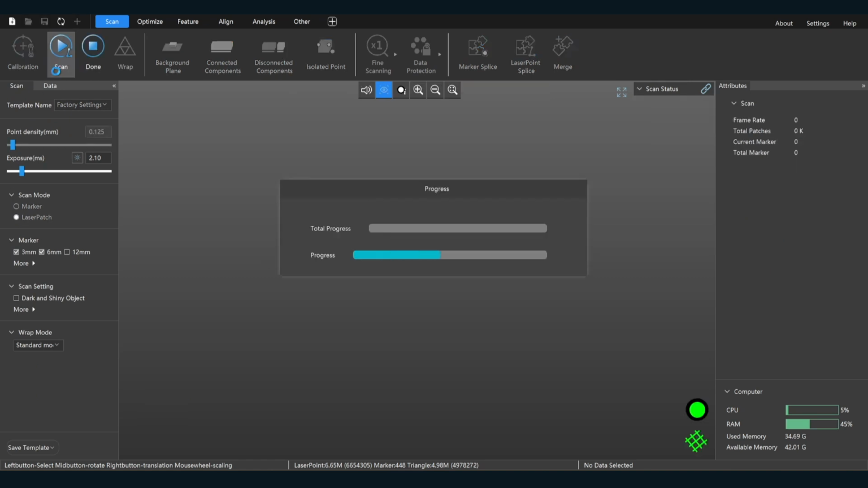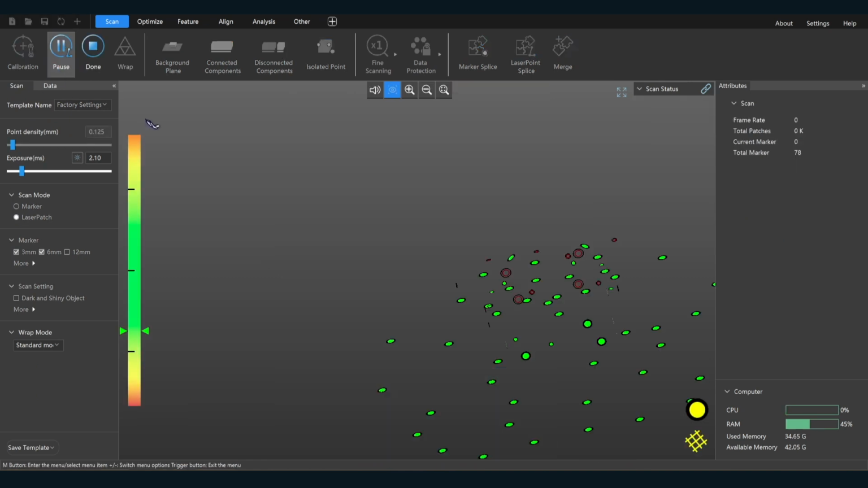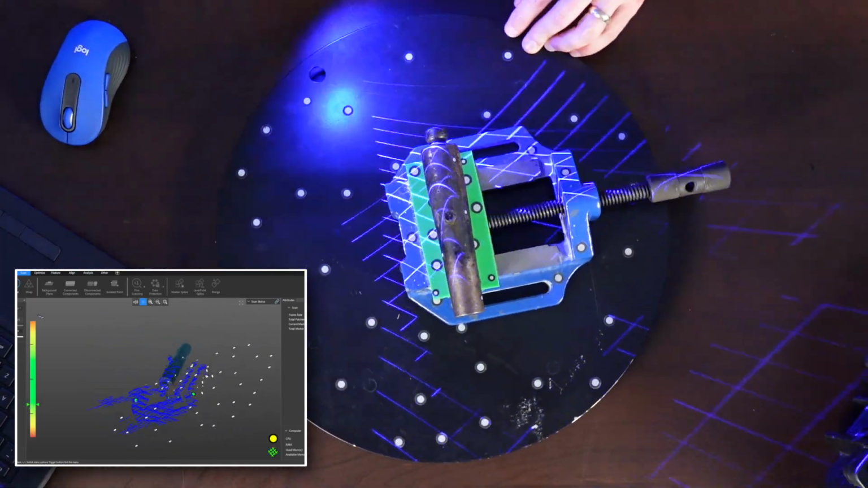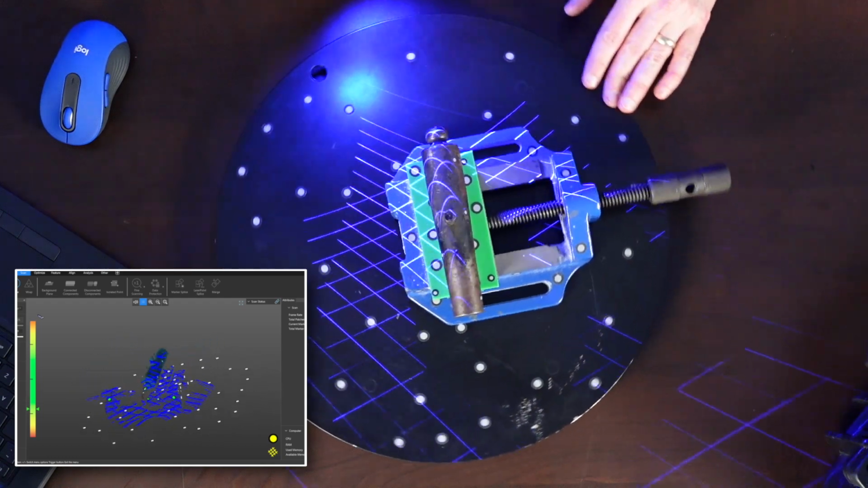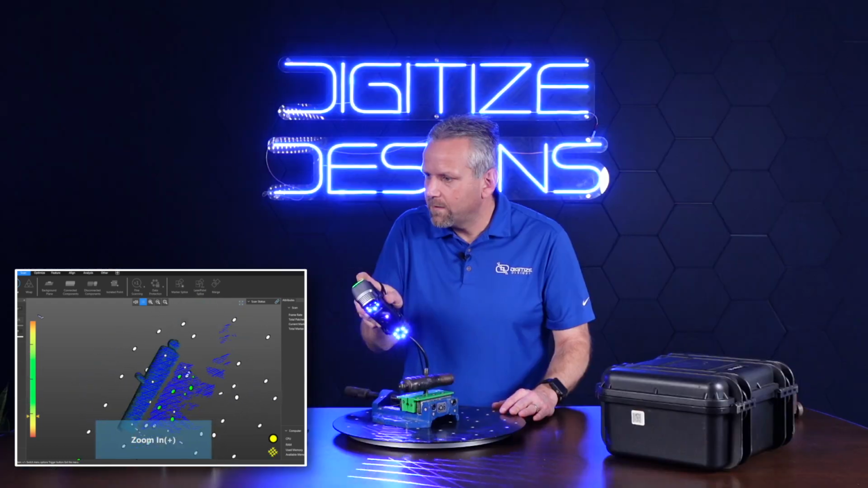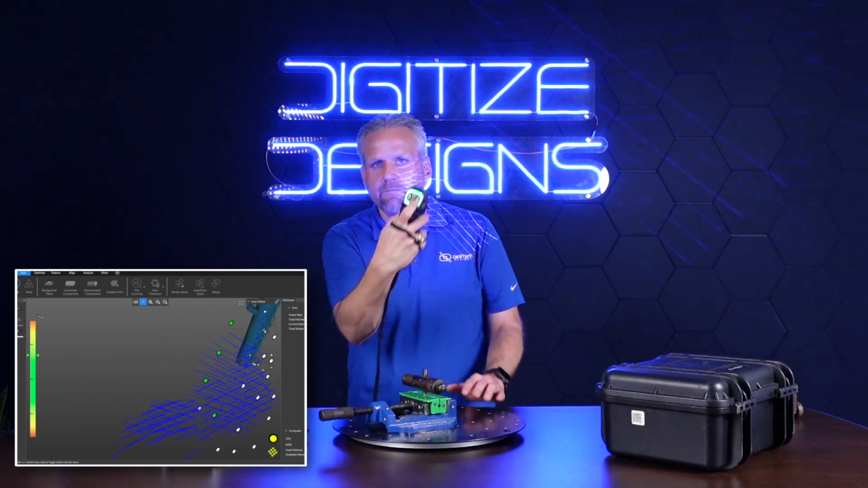Okay, here we go. So laser patch. Come in here, I'm gonna scan this very quickly. I'm using the plus button, I've got 4 buttons here.